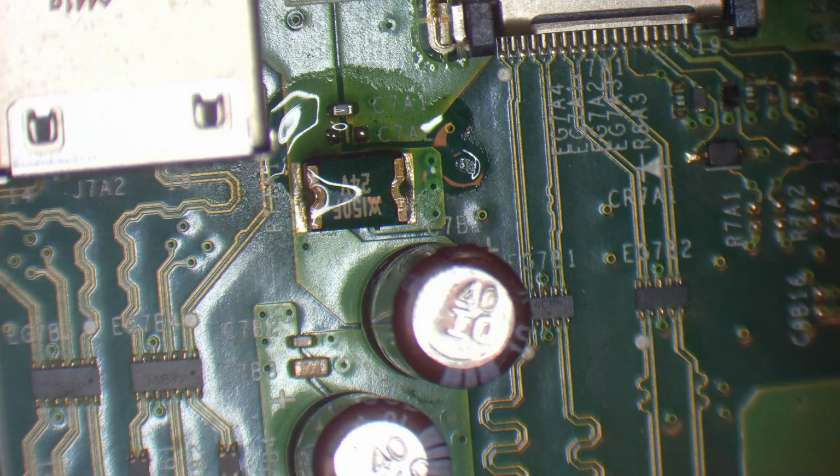So what I'm going to do, I don't know the value of that capacitor. So the only real way that I can actually do anything is by taking one from a donor board. I could measure the capacitor on the donor board, but that means charging up my LCR tweezers, and nah, just can't really be bothered to do that. So I may as well just replace it with a donor capacitor.